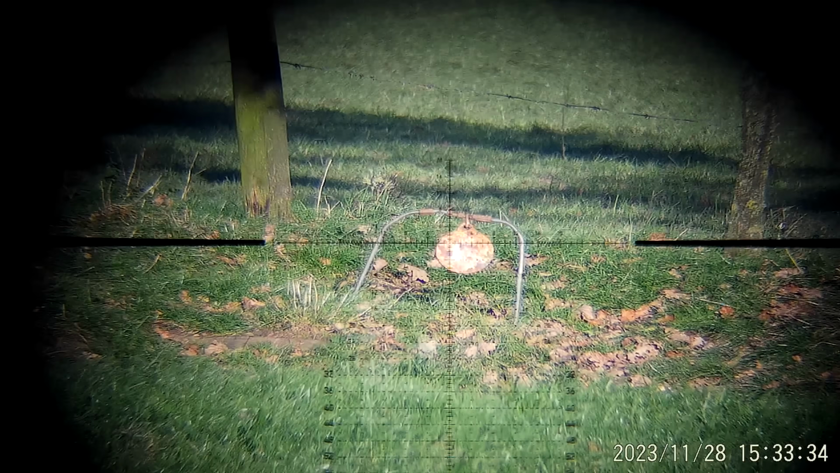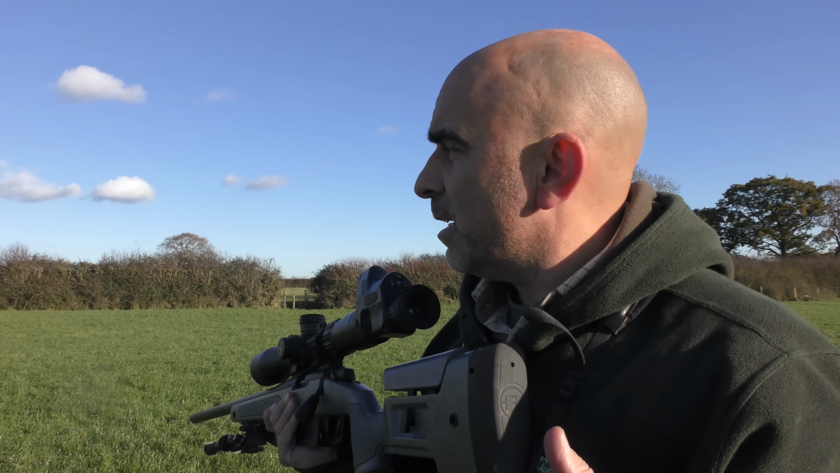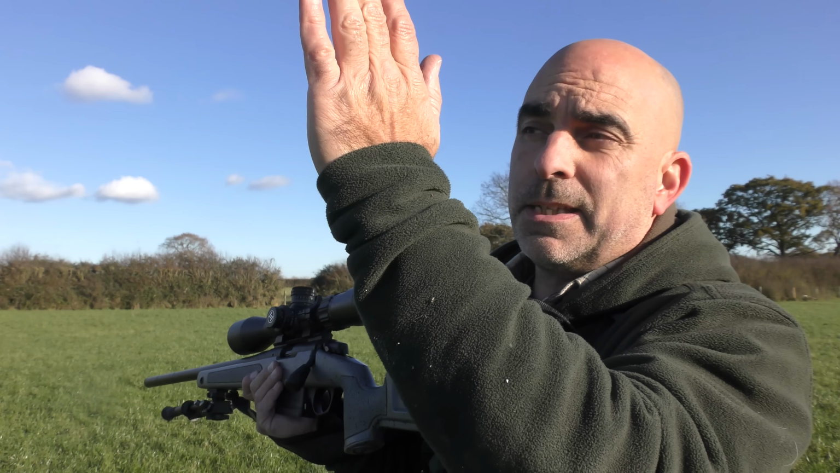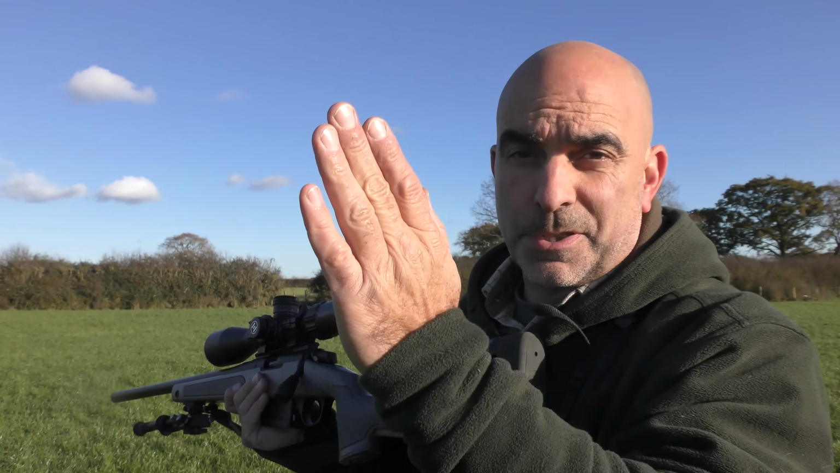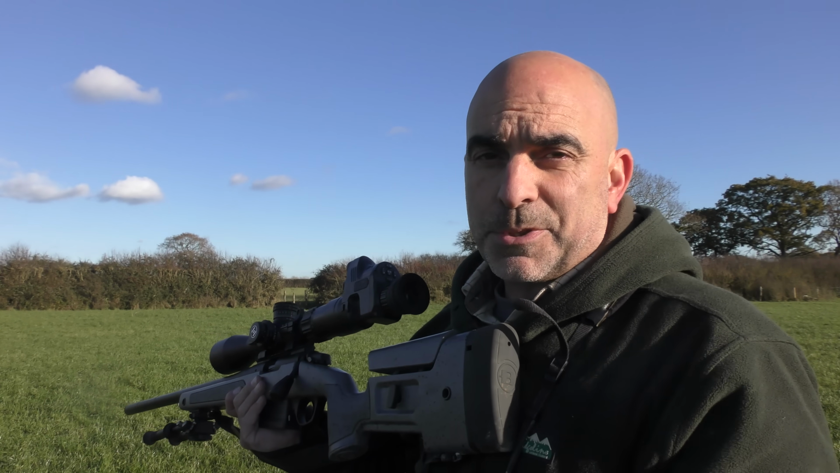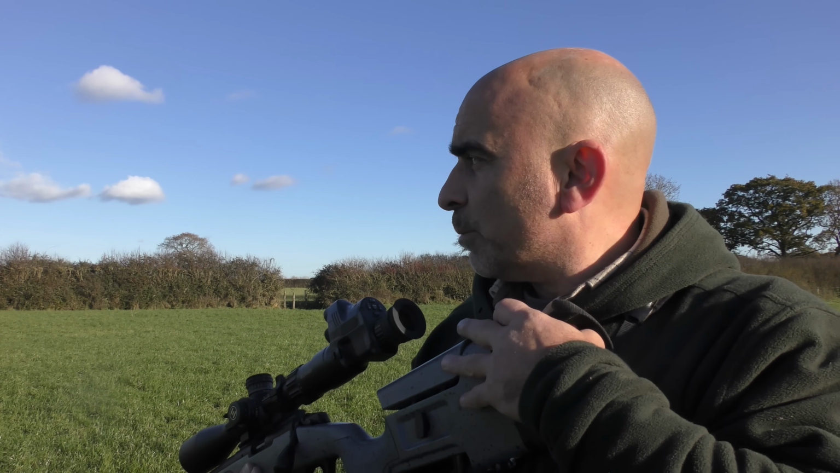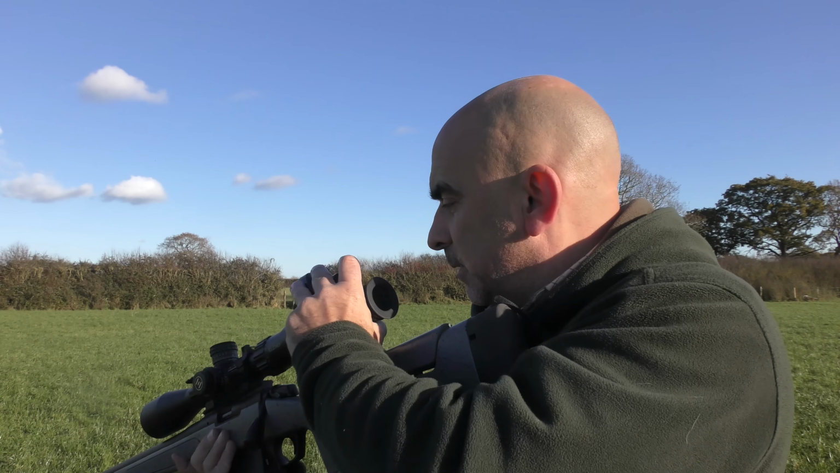Right, zoom it in a little bit. So what you don't want to do is have the scope magnified too much for this, and what you want to try and do when shooting offhand is to start off above the target and bring the vertical crosshair down through the target, and then when you're on the target, squeeze the trigger. That way you're keeping it moving. If you try and hold still, you end up going around in circles and all over the place as your arms get tired. So you're better off keeping your arm relaxed, and then when you're ready to shoot, come up, drop down to the target and pull the trigger.